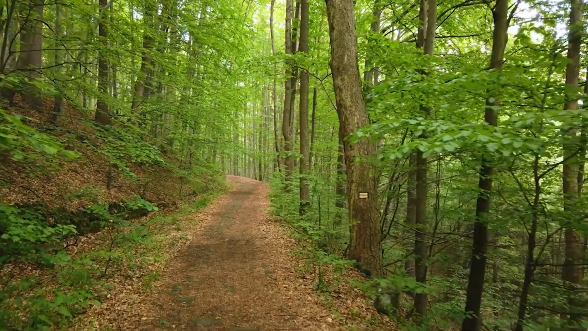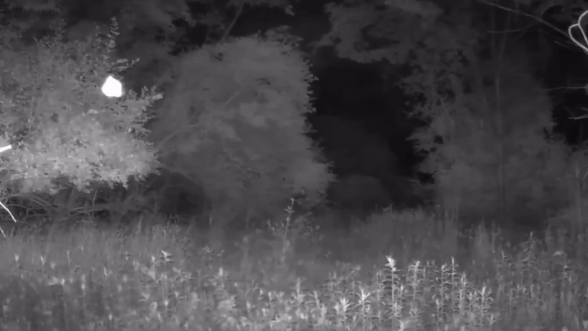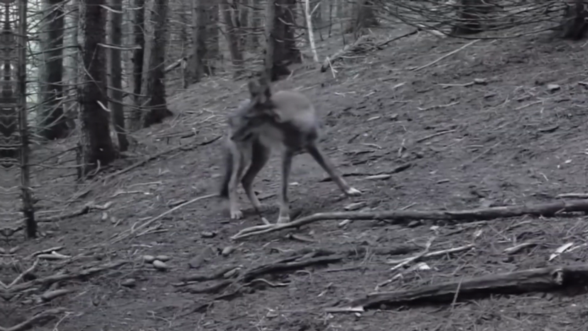A trail cam uses a camera to capture an image when something passes in front of it. This is the perfect tool for a hunter and can give them an advantage over their prey. But what happens when a camera captures something that it wasn't supposed to see?